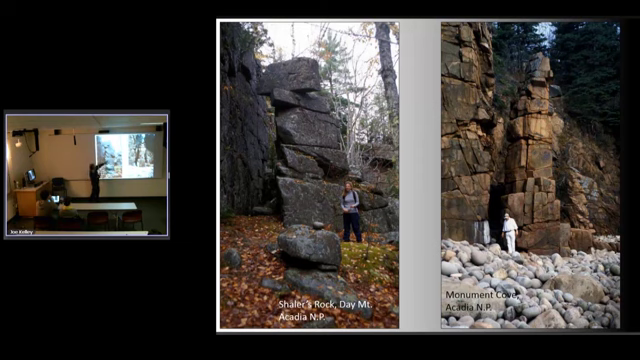So this one is much higher. It's up on Day Mountain in Acadia National Park, and it was recognized by a man named Shaler back in the 1870s as clear evidence that sea level was once higher. There are sea caves along here. There are all manner of things of that sort.